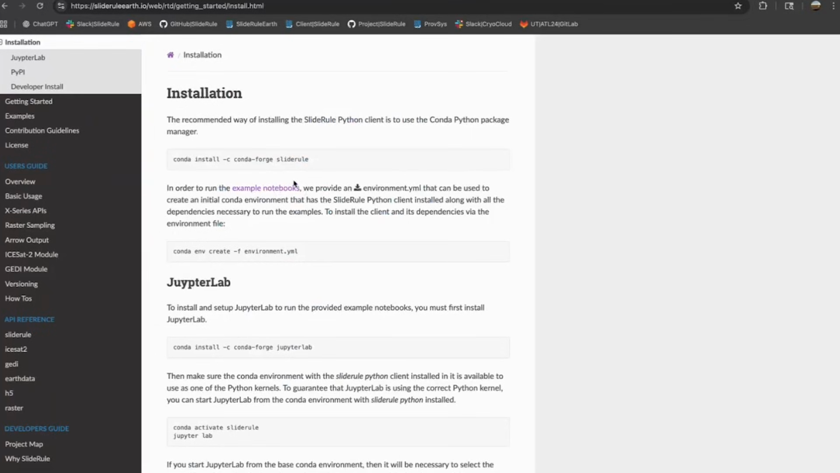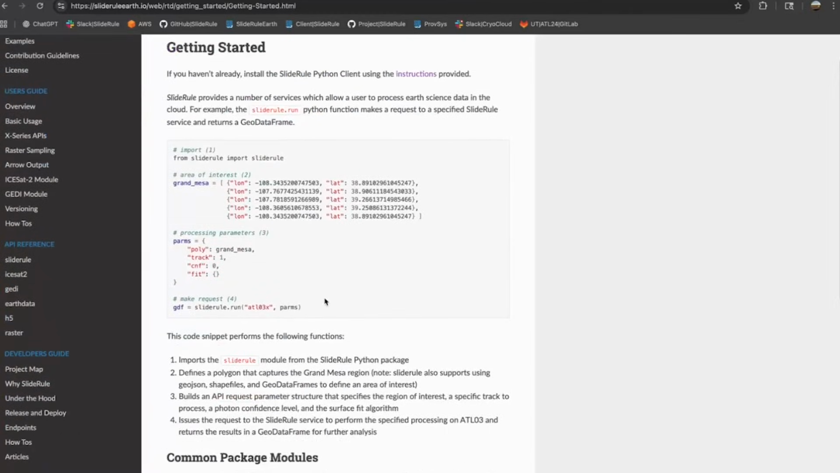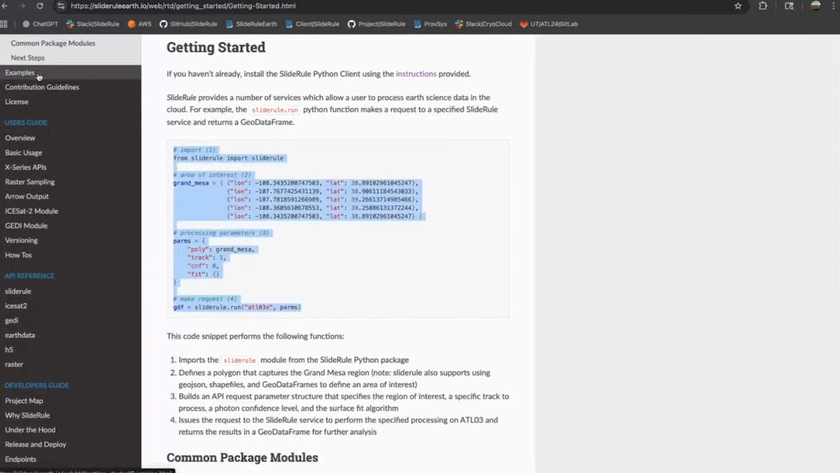We support Conda and PyPI. You can also directly install it from GitHub. Then we have a really short, simple hello world type Python program that can just get you started and make sure everything is installed correctly and you're running okay. And then we move into examples.